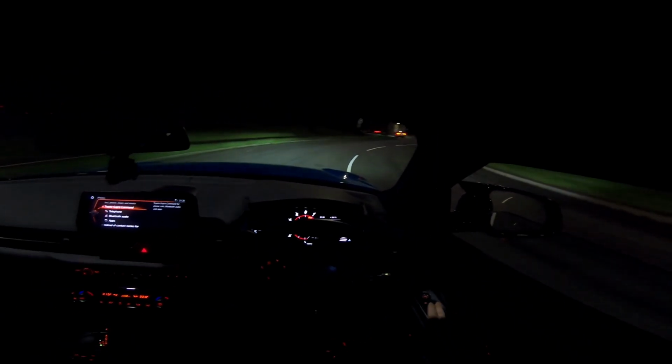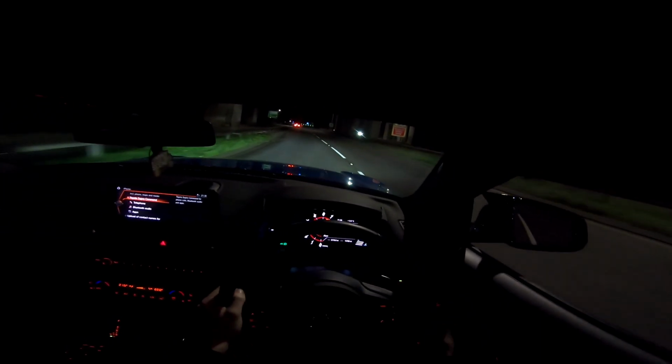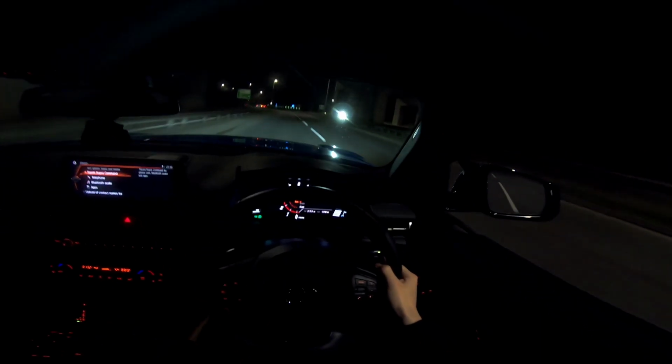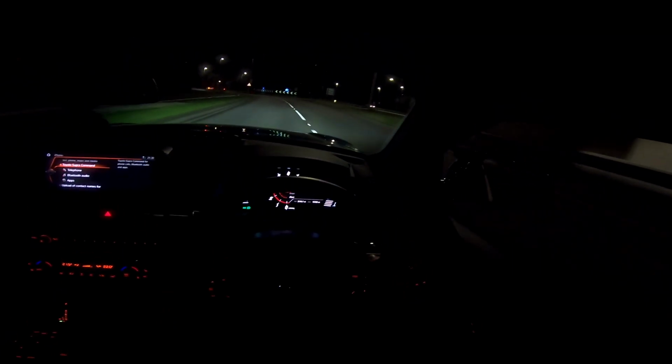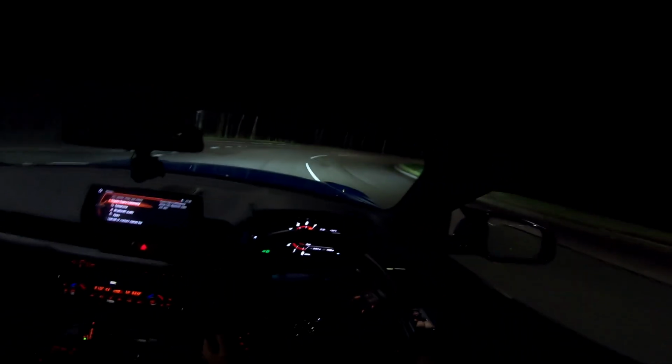We've got to give it some through the tunnel, don't we? We've got to see what it sounds like. Both windows down. Let's have a listen. Oh, lovely stuff. Lovely stuff indeed. Windows back up. We'll leave that one slightly open.